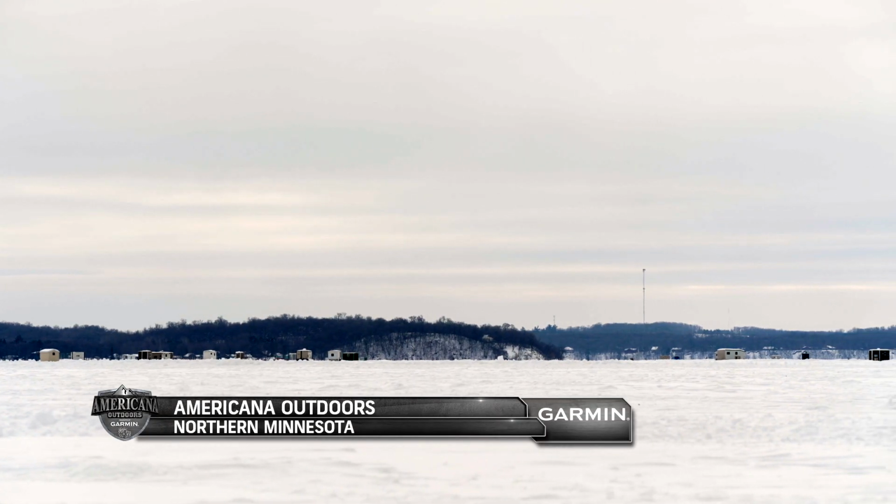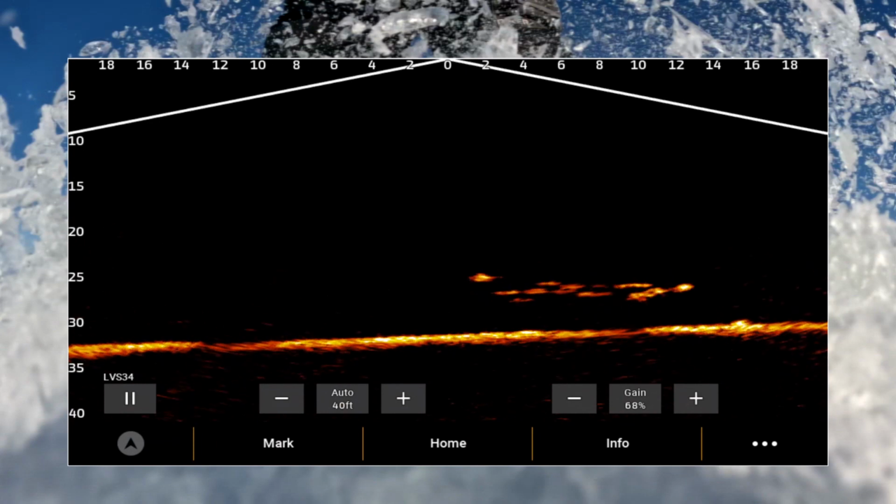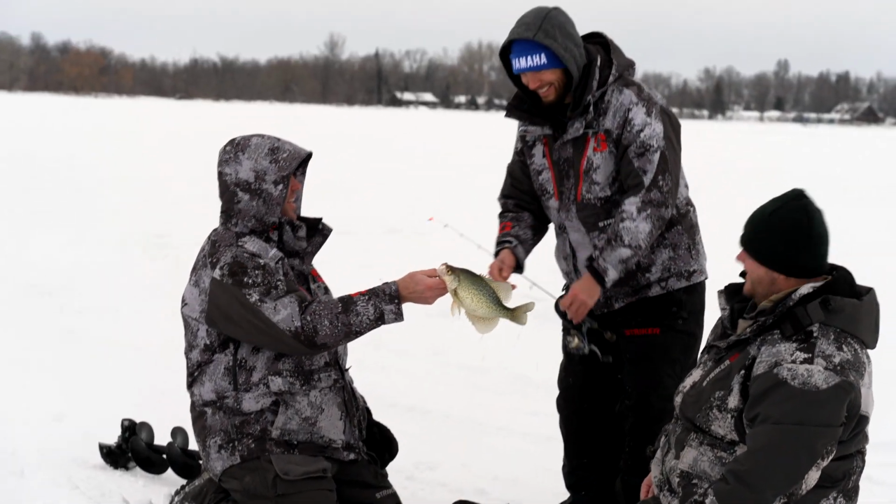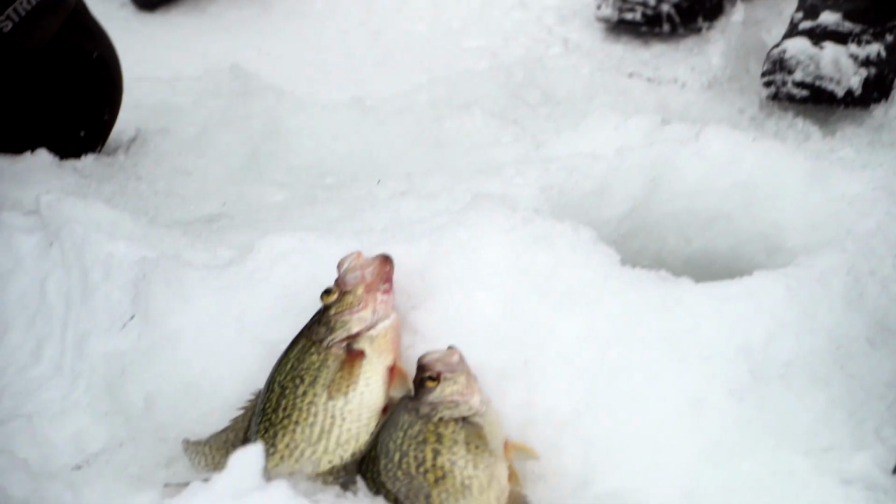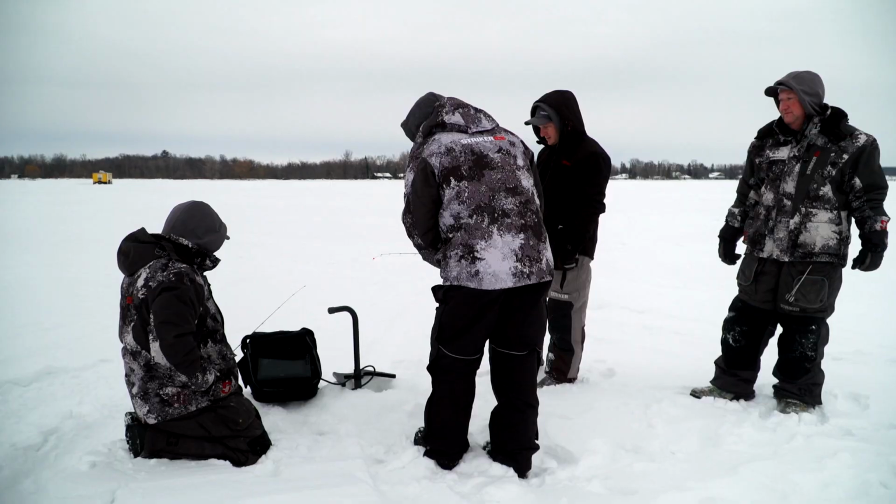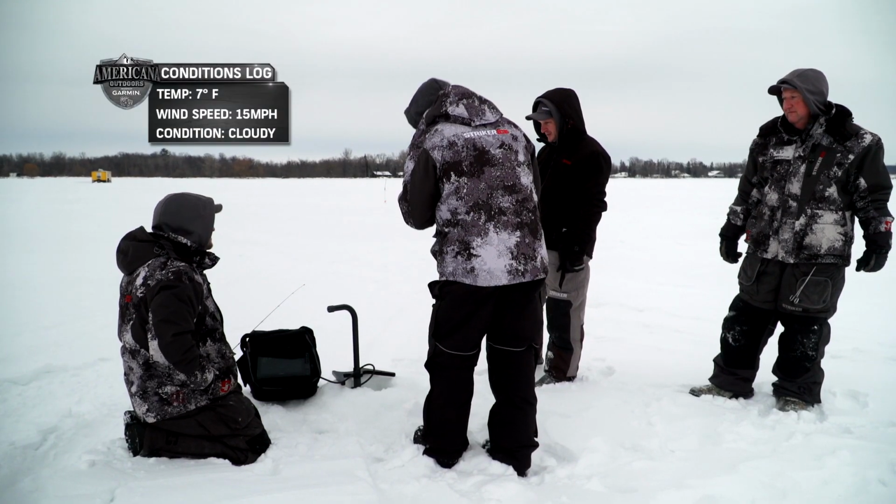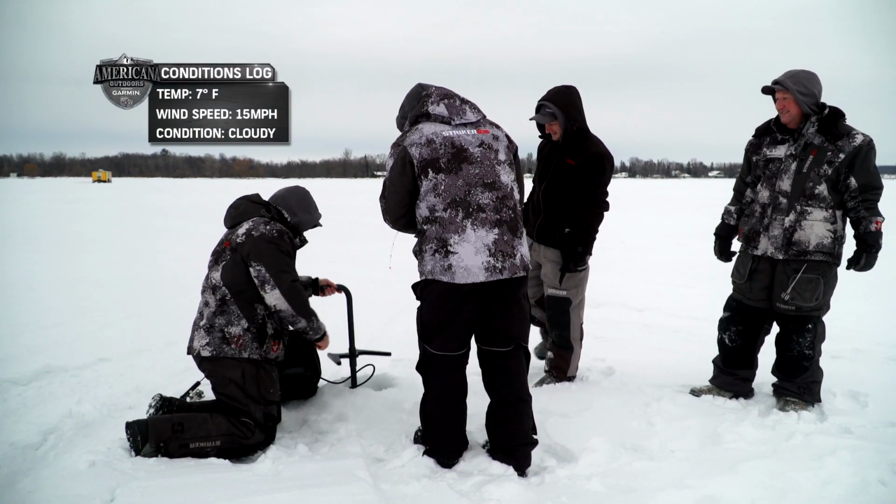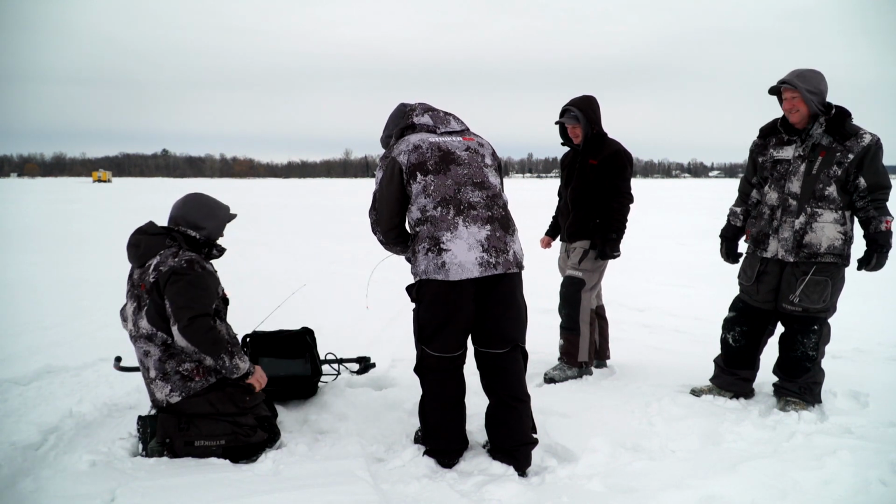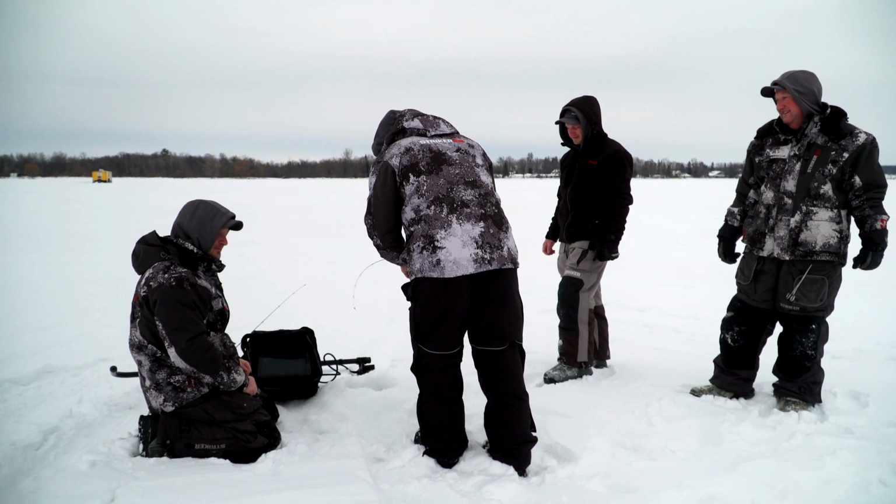Welcome back to the land of sub-zero temperatures and our ice fishing adventure. Well, so far, Scott Newby and the team are laying the smackdown on these fish, thanks to our lineup of Garmin products. Let's get right back to the action. There he is. Woo-hoo! That's a good fish. Heck yeah.